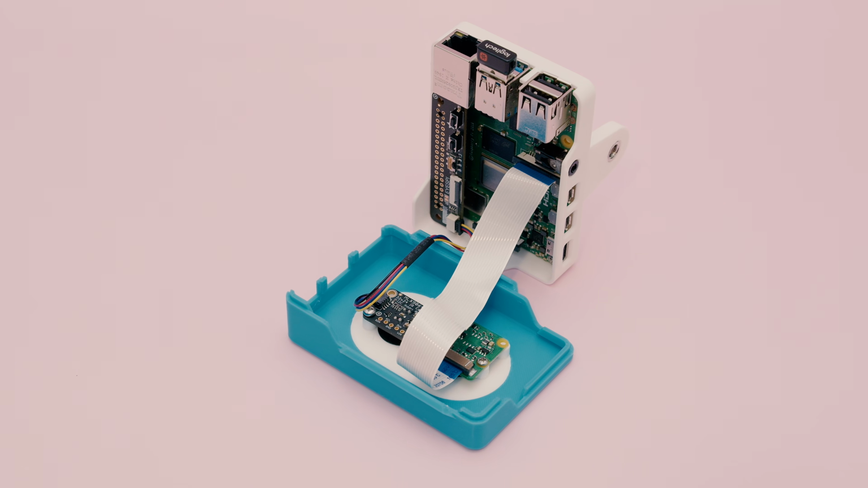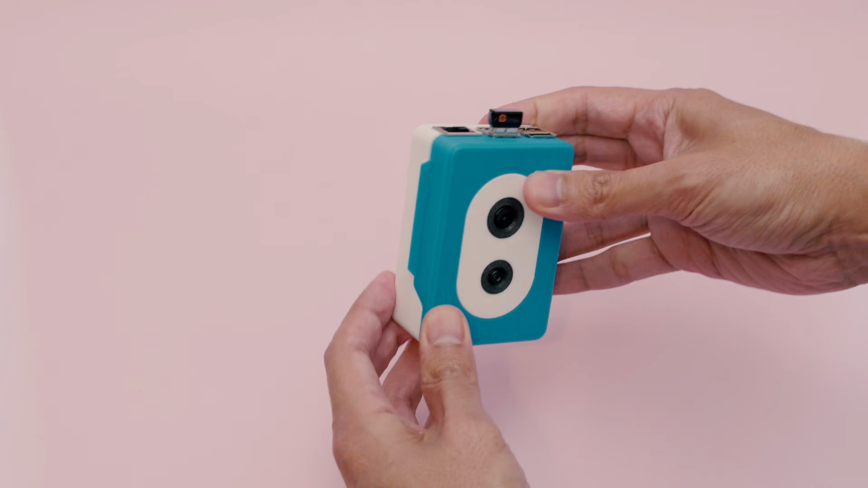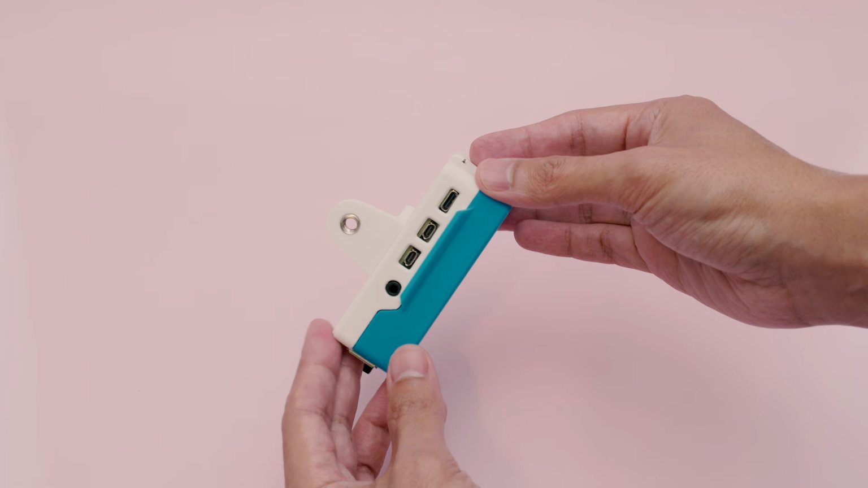The electronics are housed in a custom-designed 3D printed snap-fit enclosure. There's no soldering required because everything connects via socket headers or plugs in via STEMMA QT. Besides the two camera modules, it's essentially a Raspberry Pi enclosure with cutouts for all of their various ports.